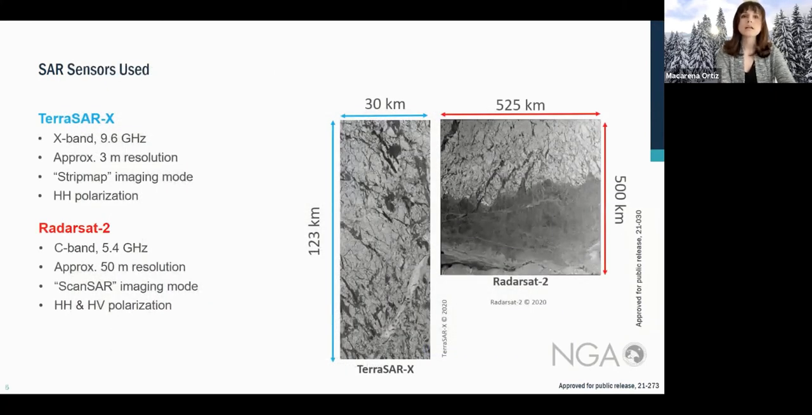For our study, we used 2 data sets. One is TerraSAR-X, a German commercial SAR. And on the right-hand side, you see RadarSat, which is a commercial Canadian SAR. TerraSAR-X is an X-band radar, which is higher frequency than the C-band. The TerraSAR-X data that we used was in strip map mode, which is at about 3 meter resolution. And in the wide scan SAR mode, each pixel is about 50 meter resolution.